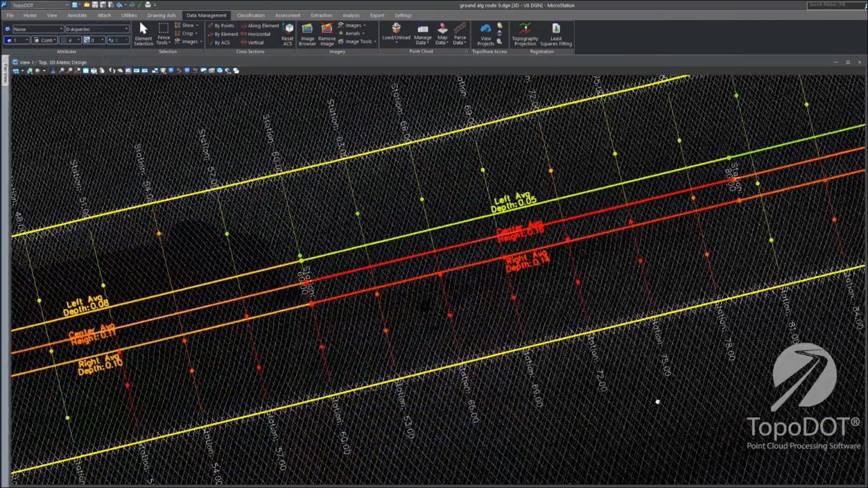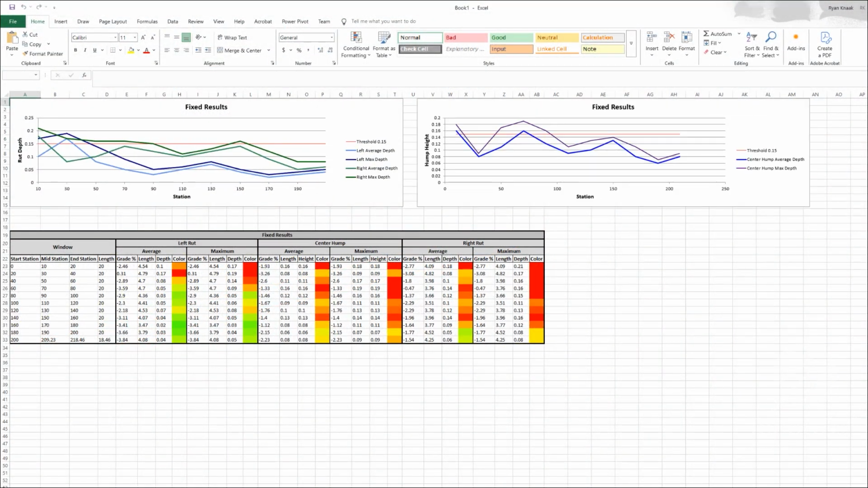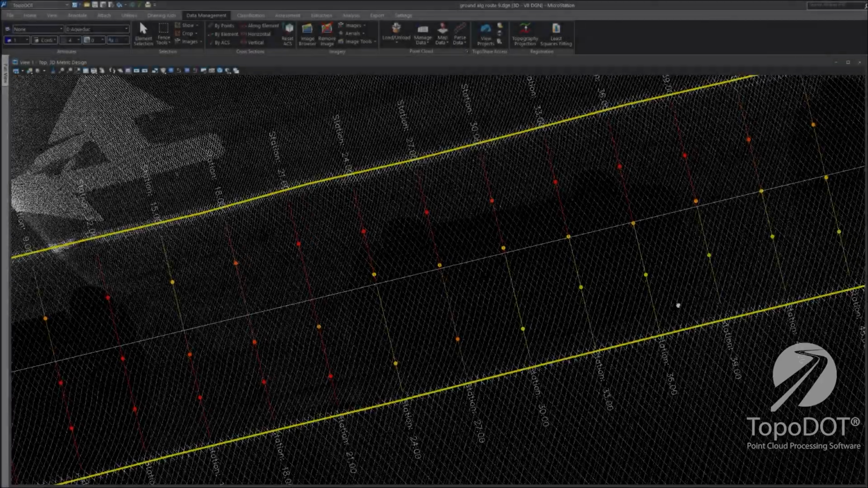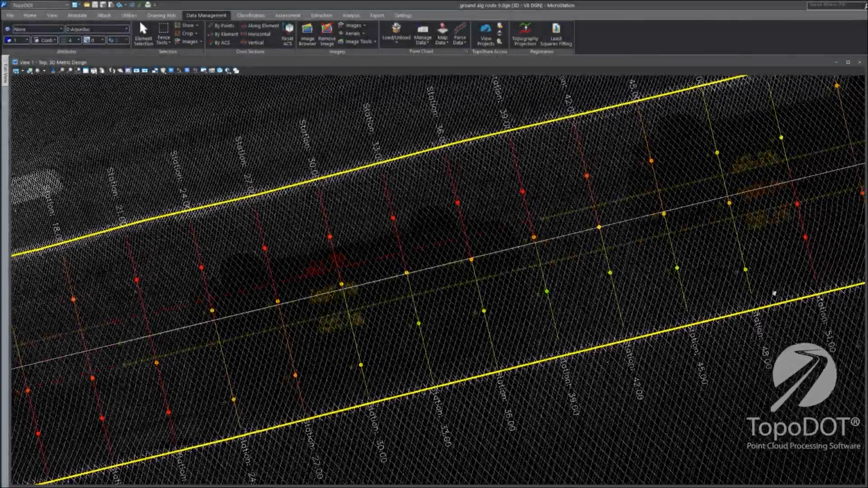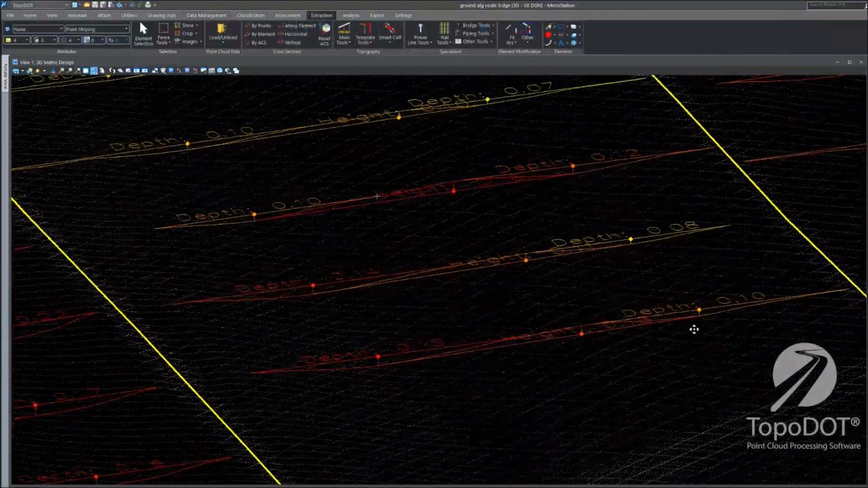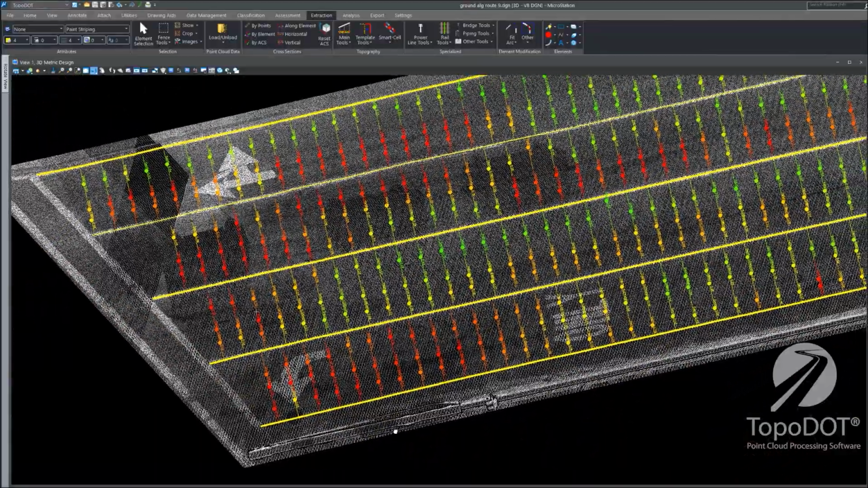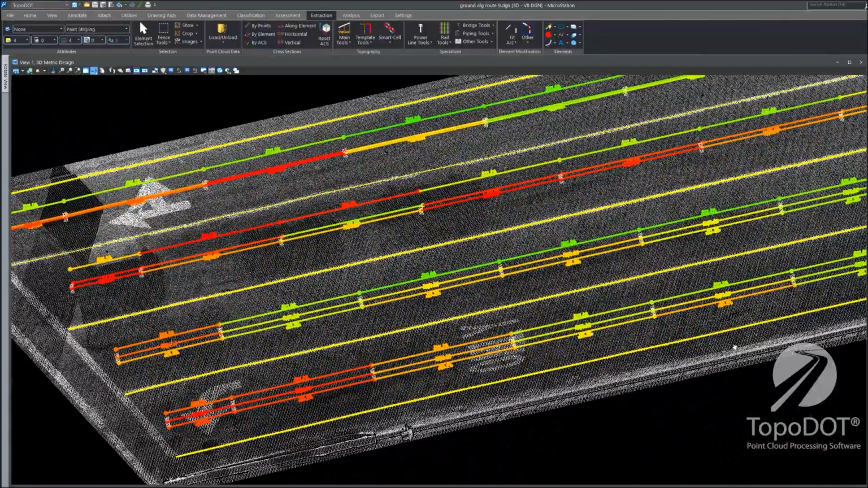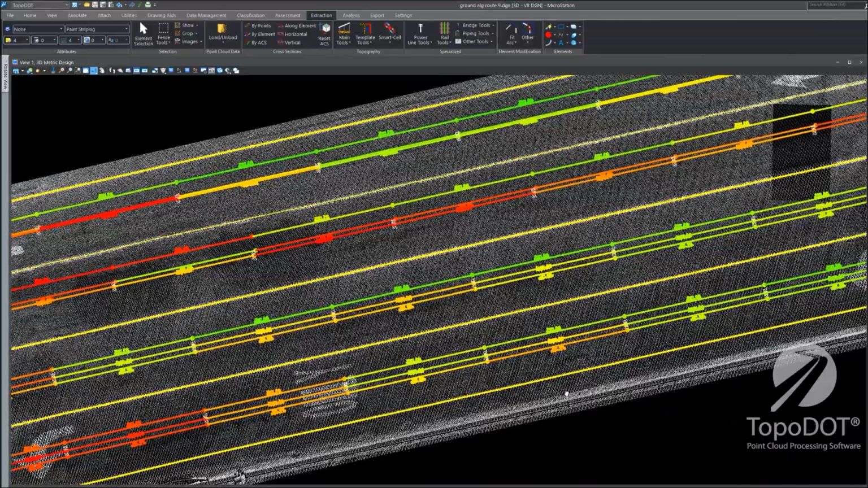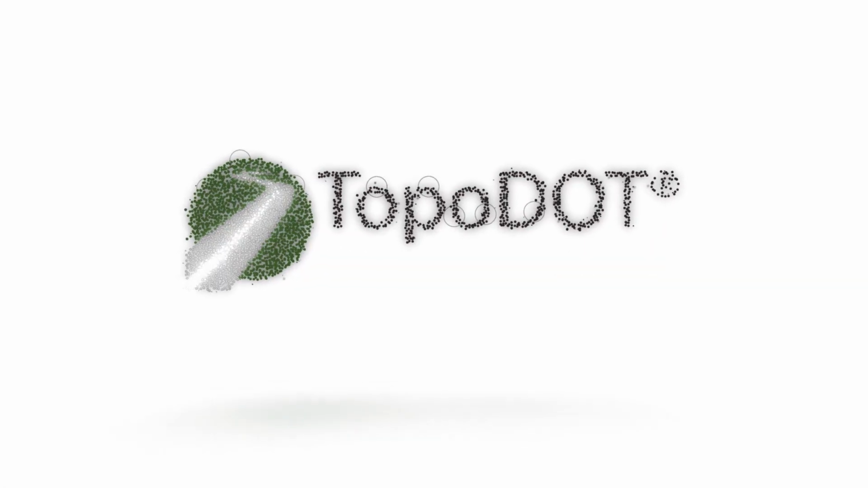With intuitive color-coded visuals, stationing, and reports designed to match your IRI outputs, results are clear and immediately actionable. And because standards vary worldwide, thresholds, intervals, and formats can all be customized to your project requirements. Together with IRI, the Rutting analysis tool gives engineers and agencies the complete picture of pavement health, helping detect issues earlier, improve safety, and extend the life of roadways. Experience the full road analysis workflow with TopoDOT version 2025.2.